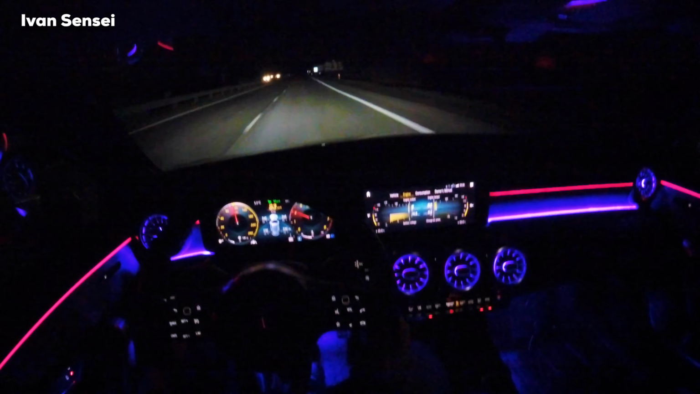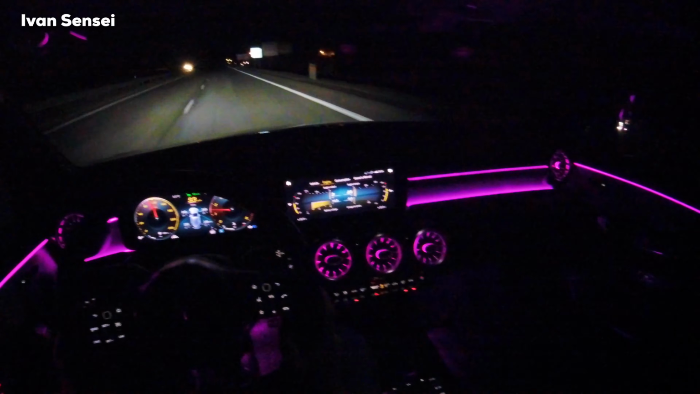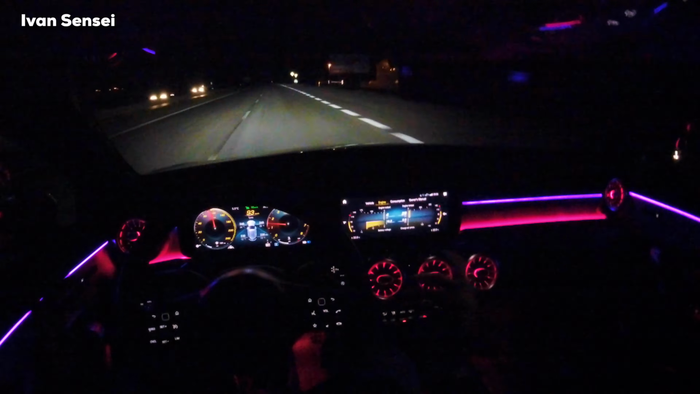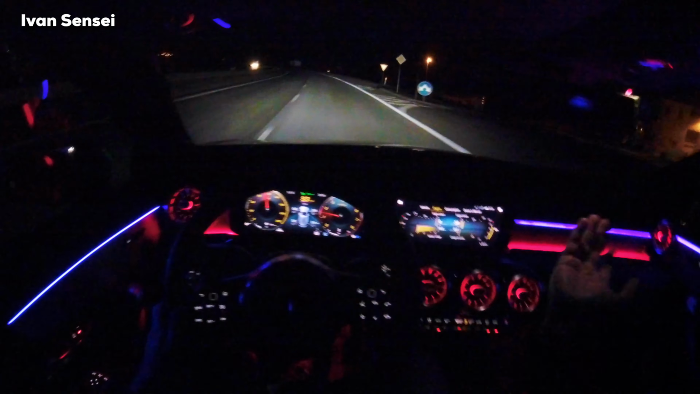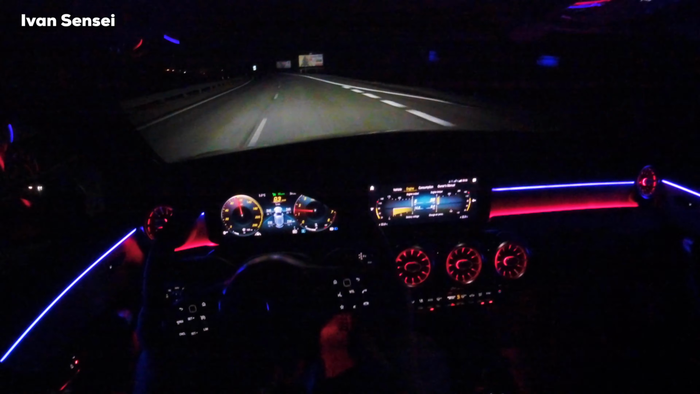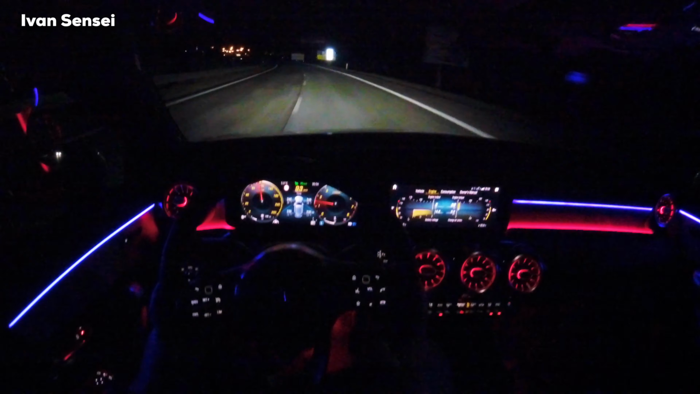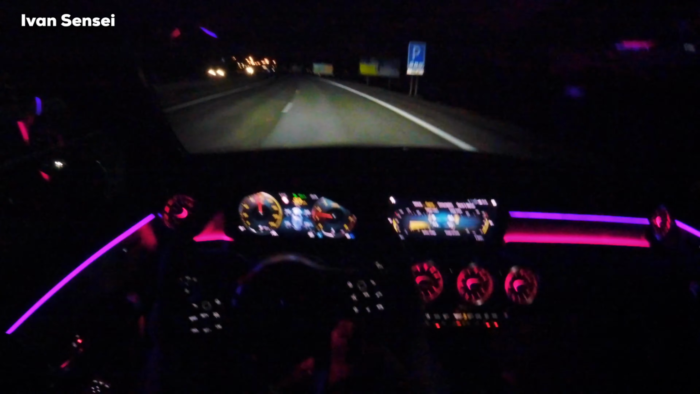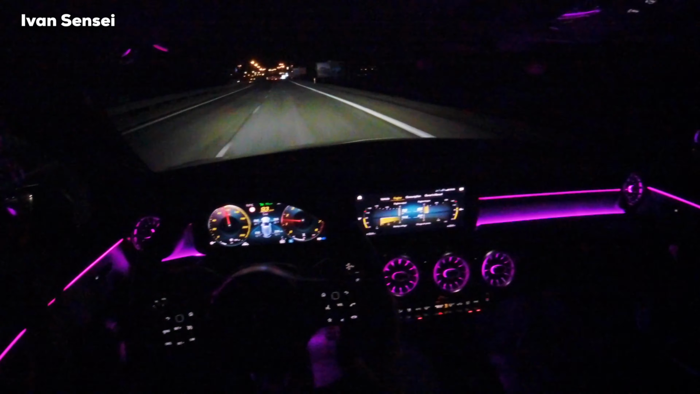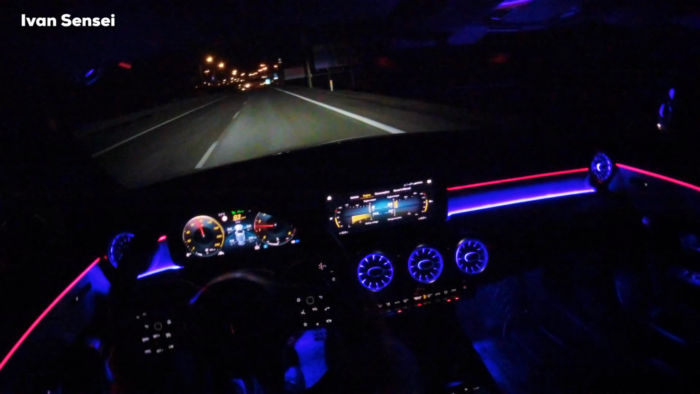So really this is a fantastic car in every aspect, and you wouldn't expect this from a compact base level Mercedes, but now it's really similar to the C-Class, and the new C-Class will be a lot better. I'm positive about that, but it's not out yet. Right now there is only the W205, which is really close to this.